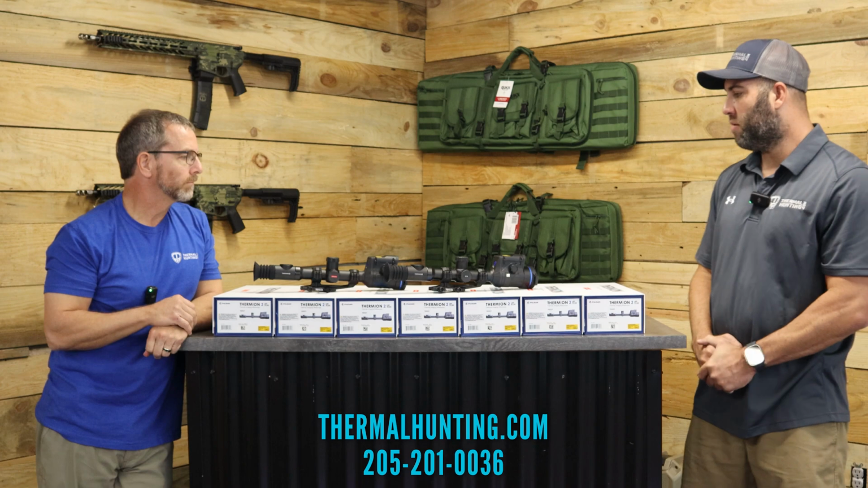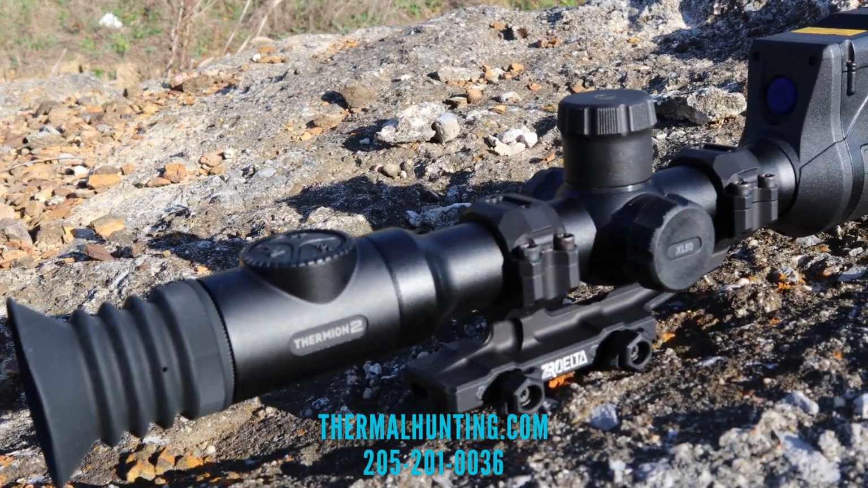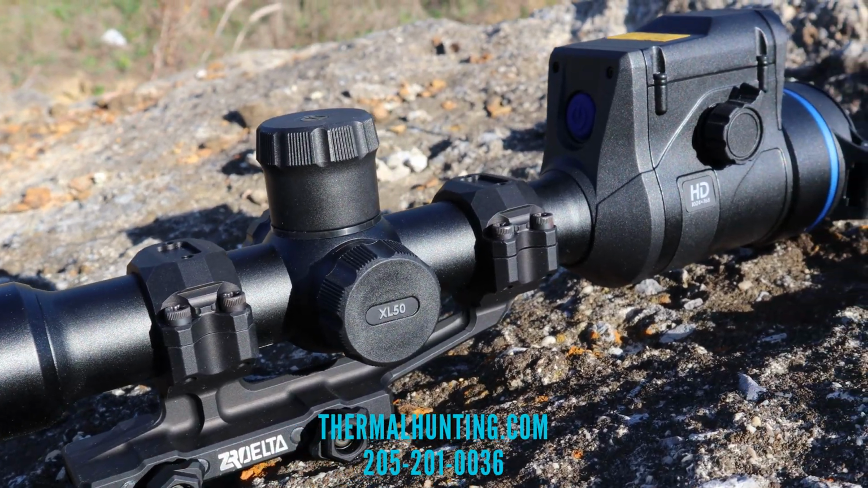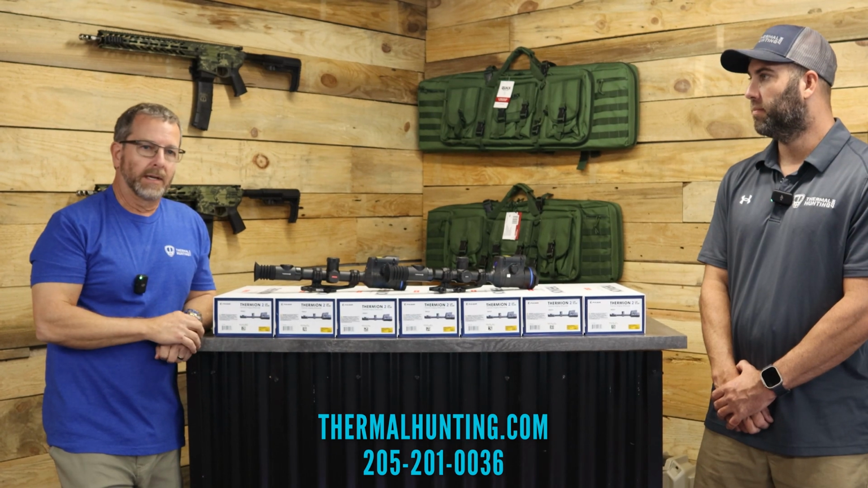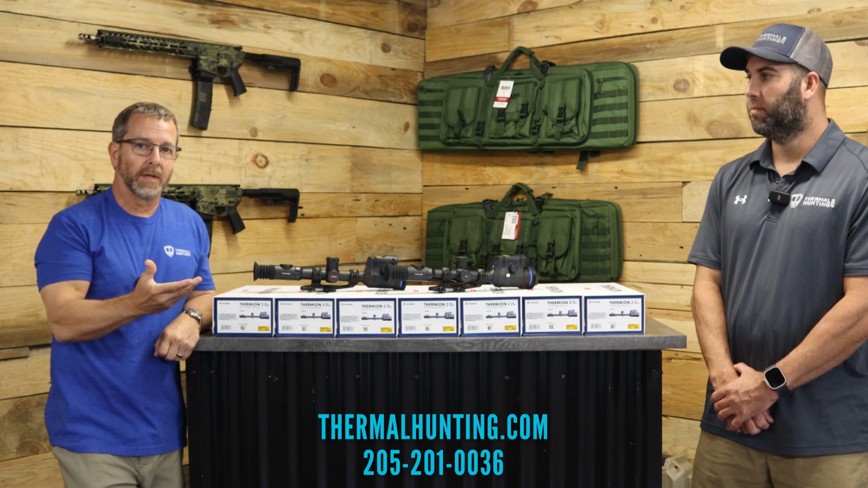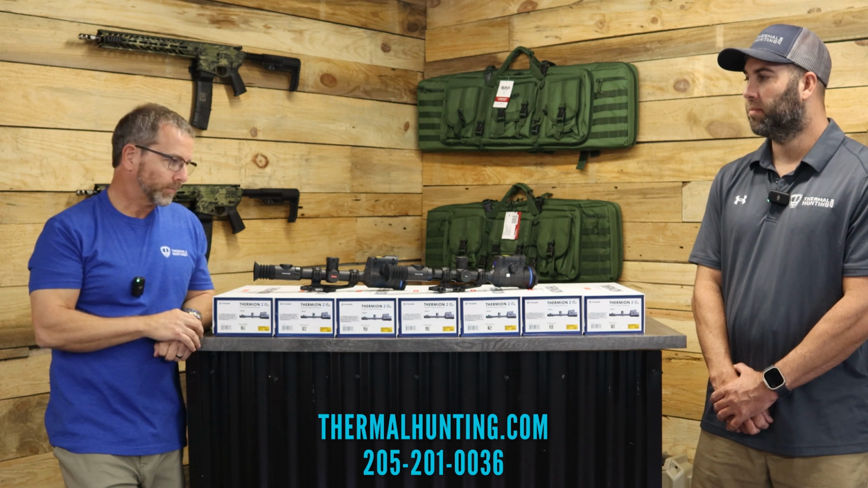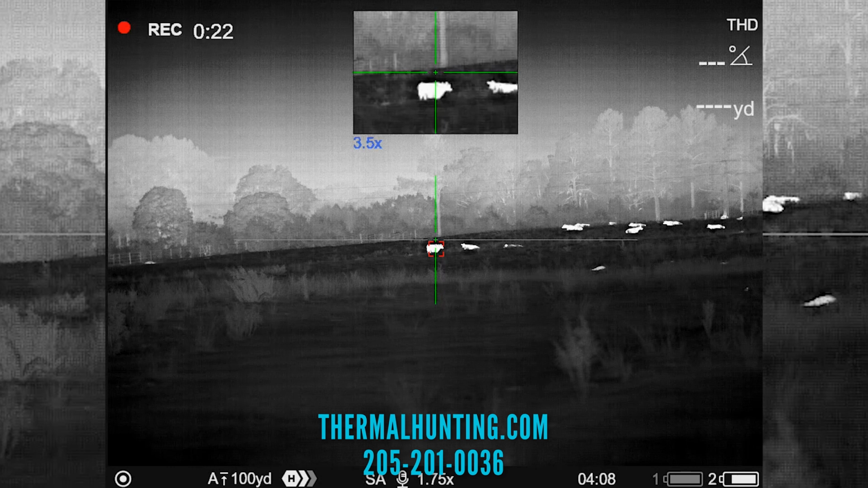We do have this scope mounted up on a 0 delta mount, which we sell in the shop. We really like the mount, and it does not come with the scope, but we do sell them in the store. When I went out and hunted with it last night, the one thing I will say is I use the picture-in-picture all the time. I didn't used to use that, but somebody encouraged me, hey, you should try that picture-in-picture. Once I did and got used to it, that's all I use.